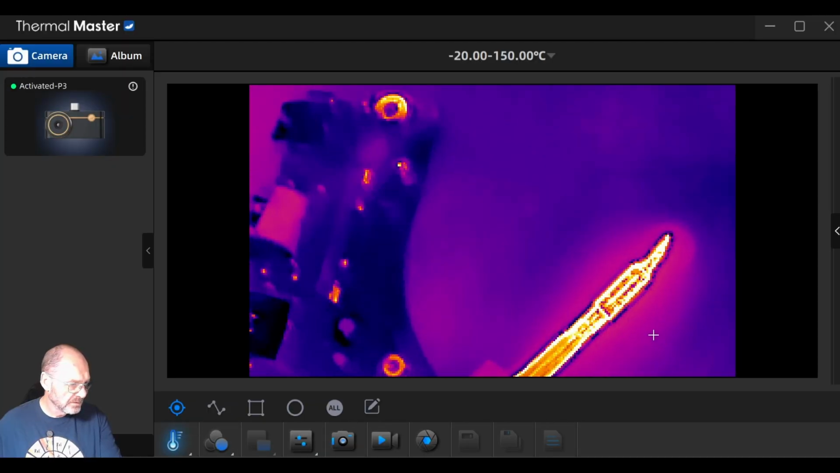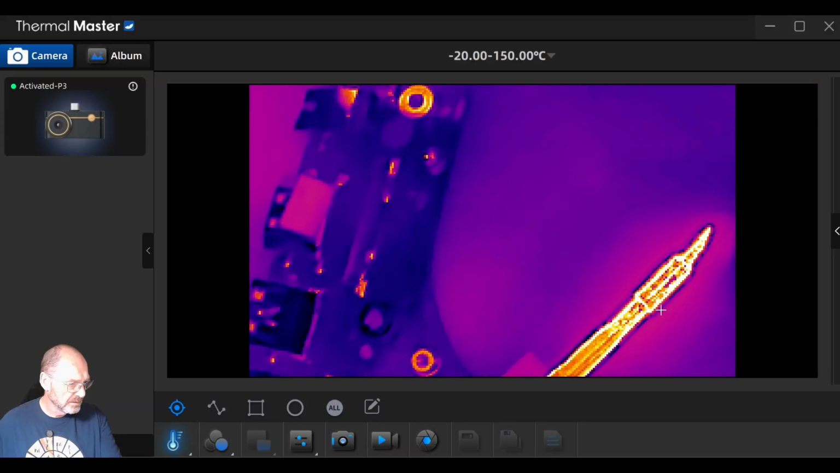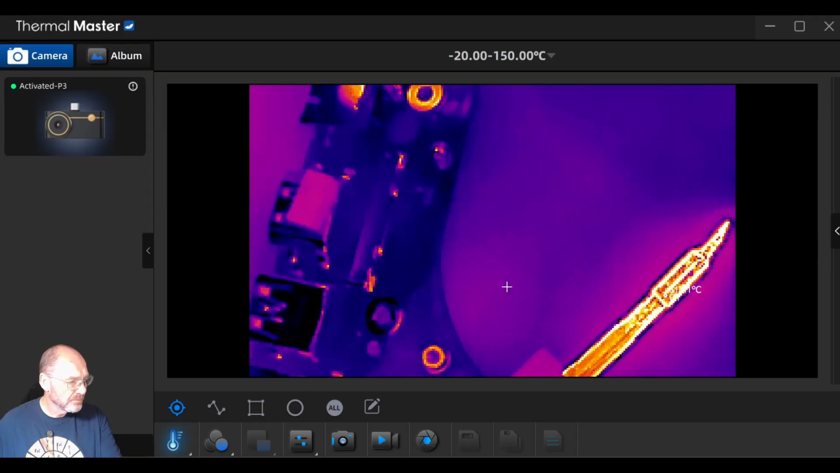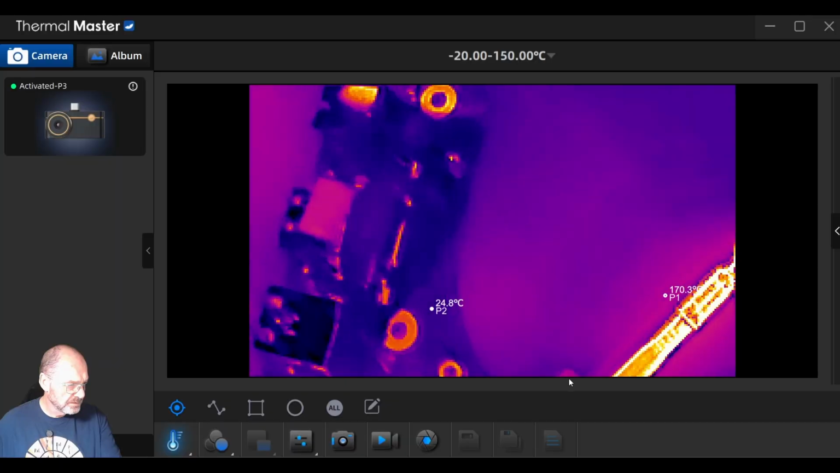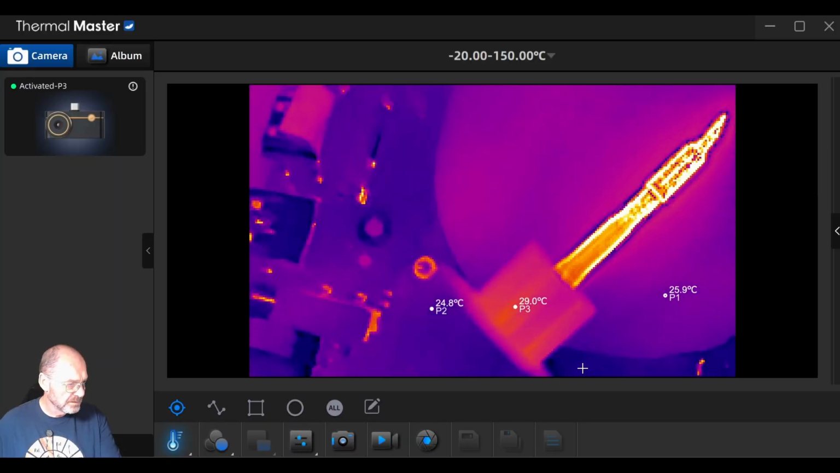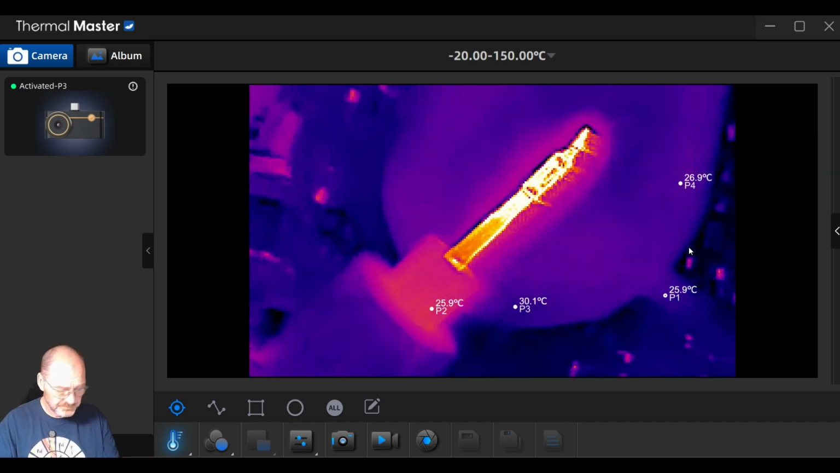So if I just go there, yeah, that's just reflection. It's a little jittery at times. I actually think that's going to be pretty good.